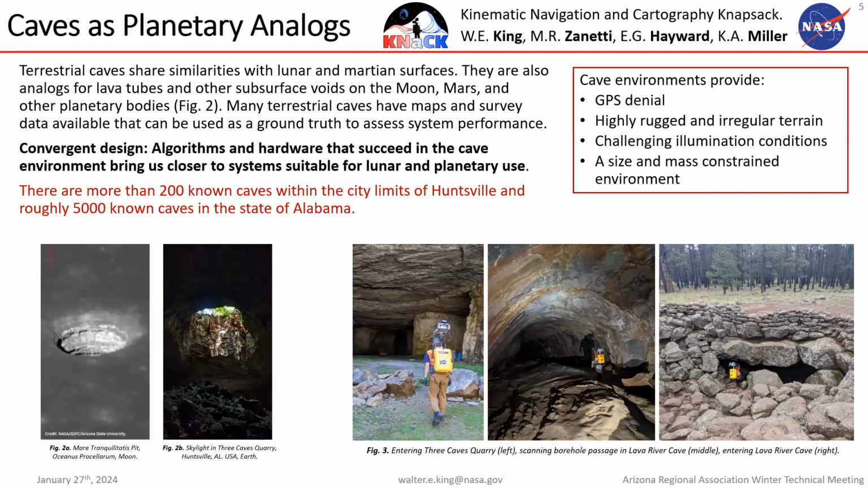And another reason that we want to test in caves here on Earth is they're not only great analogs for caves on the moon or on Mars, but they're also good analogs for the surface of the moon, Mars, and other planetary bodies, which is an objective that's more in the forefront of space exploration. So terrestrial caves are great analogs for both caves in space and planetary surfaces because you don't get GPS underground. They're really rugged and irregular and hard to navigate. And there's no light. And on some places like the lunar surface, you get lots of big, long shadows and permanently shaded areas that are hard to actually see within and know what's there.